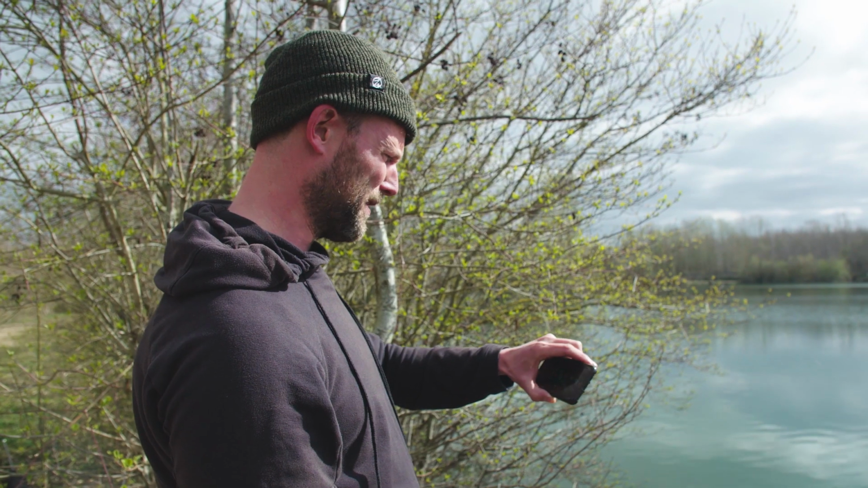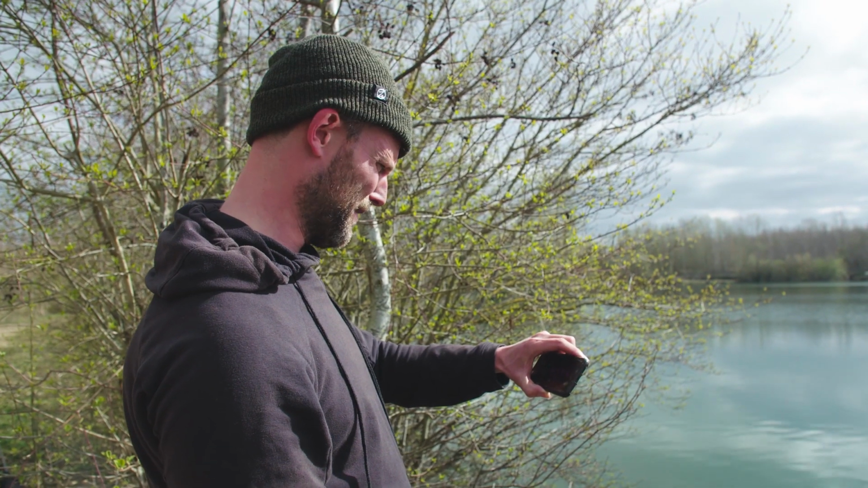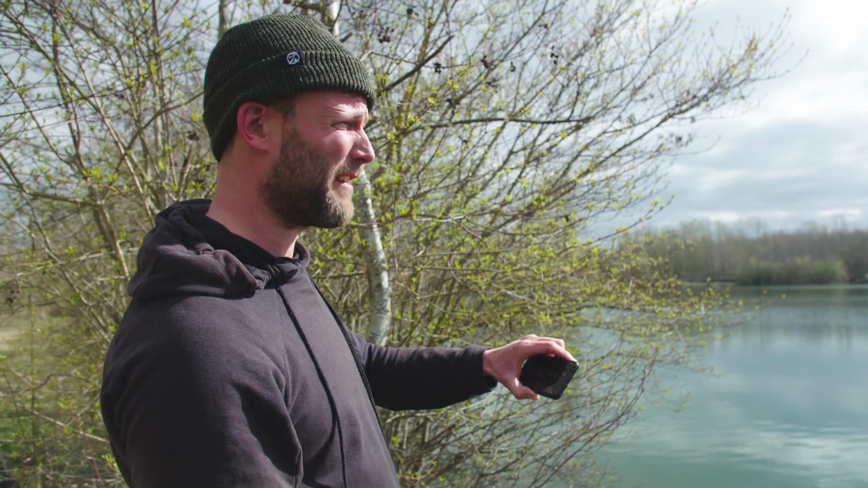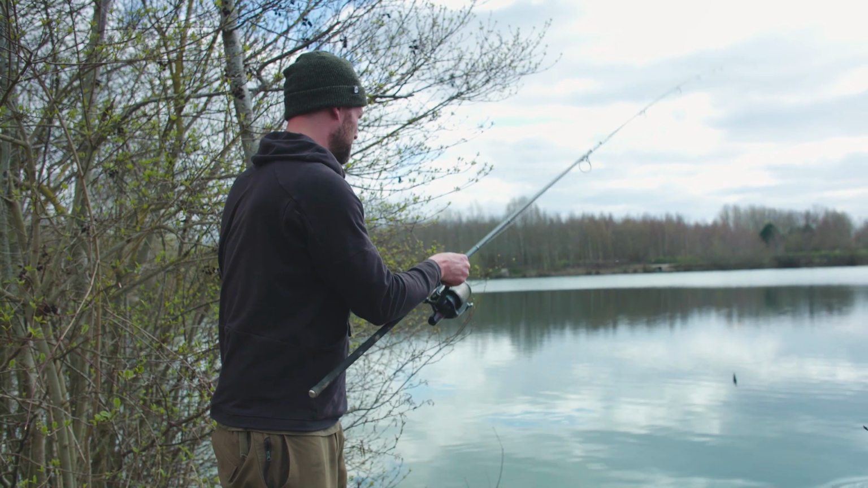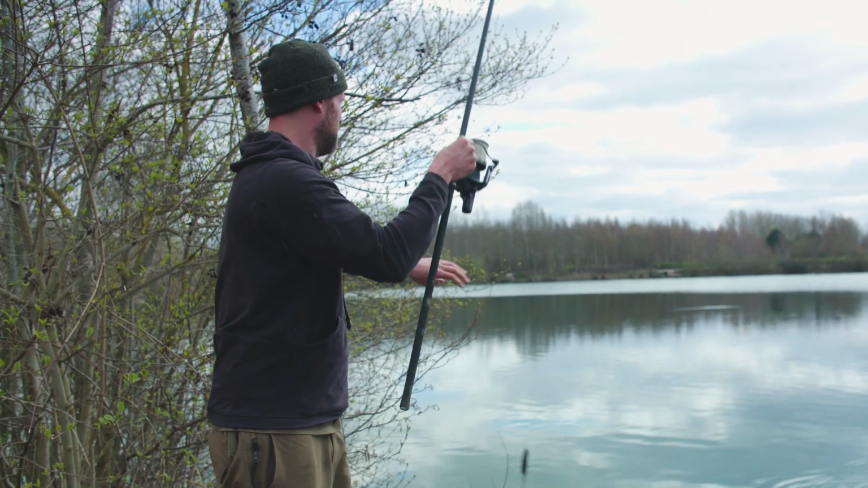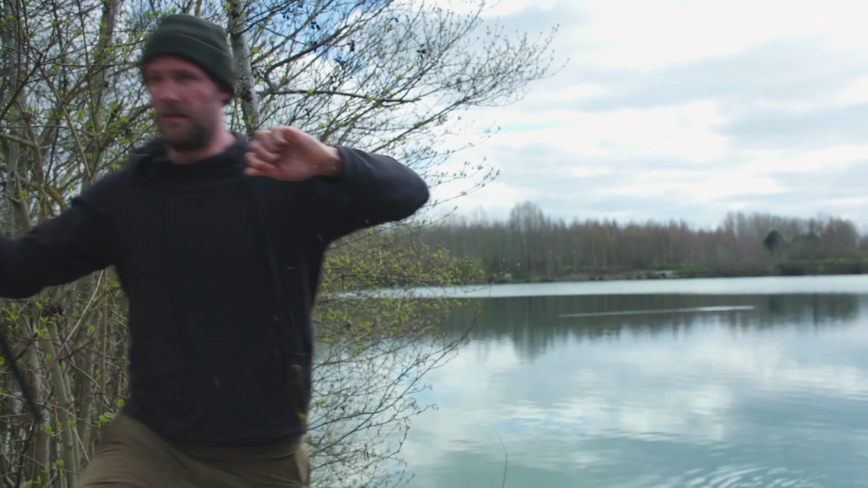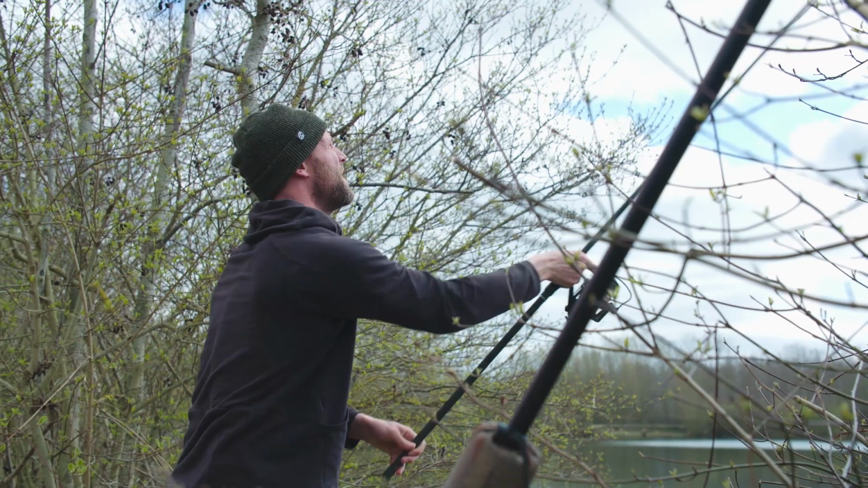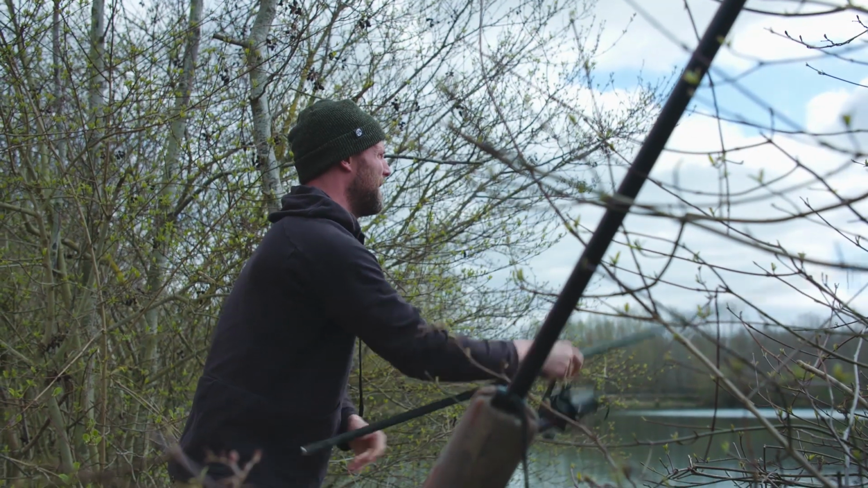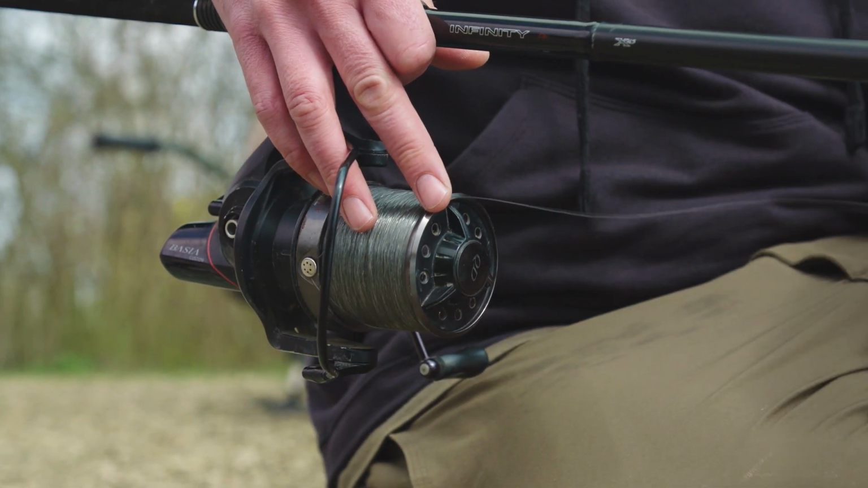In that depth of water you don't want to be using massive hook links, and just by recasting you're scaring the fish all the time to change depth. So yeah, I think I'm going to reel that rod in, try a little bit higher, and get the adjustable on there. Oh my God, black hook. It's absolute carp soup out there.